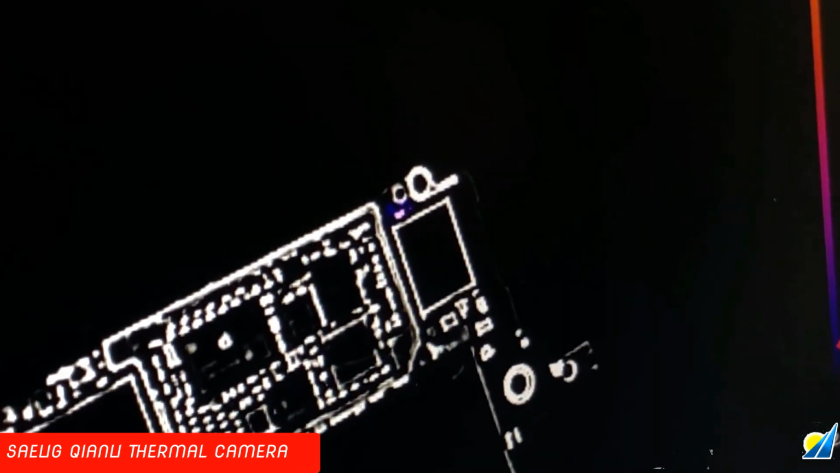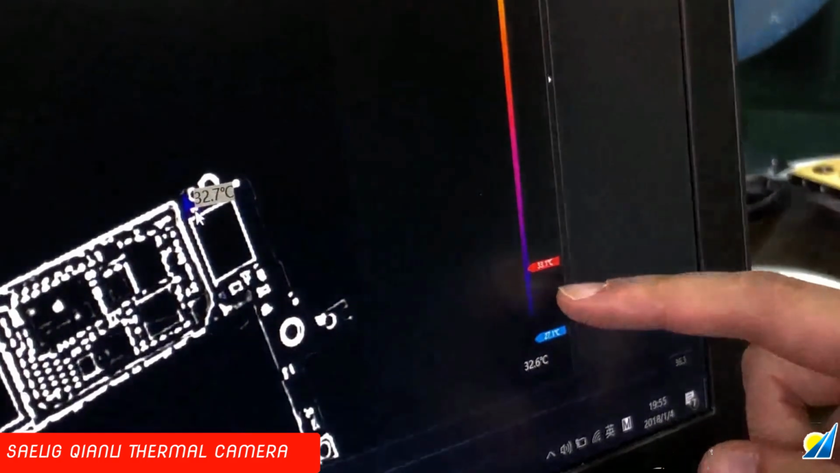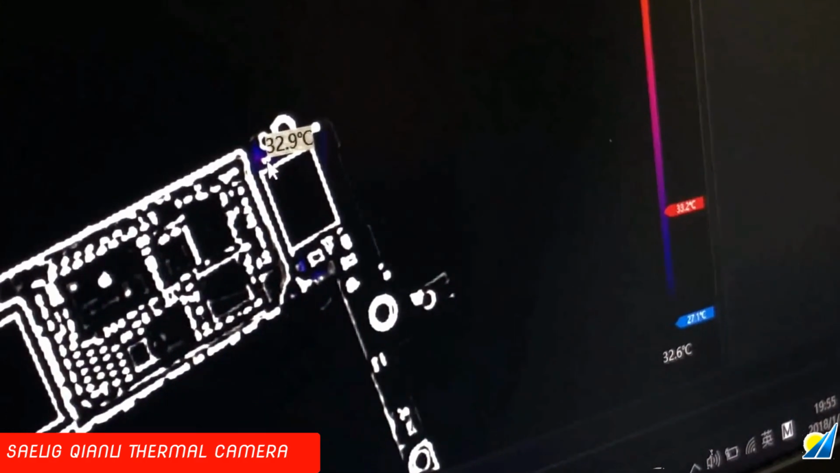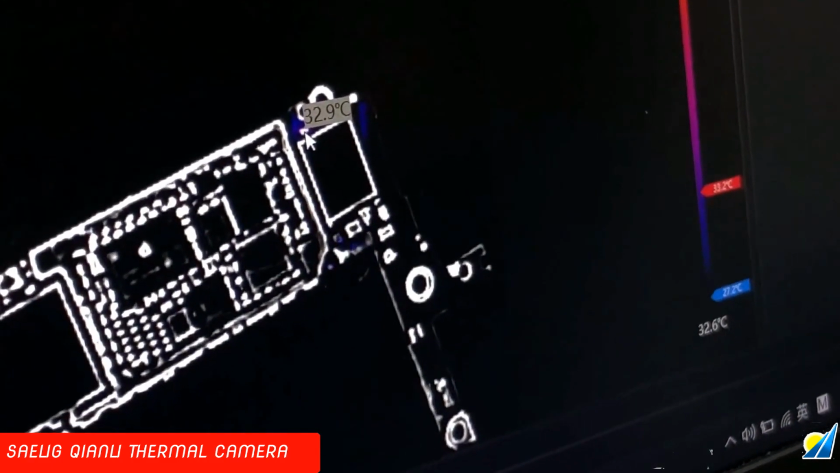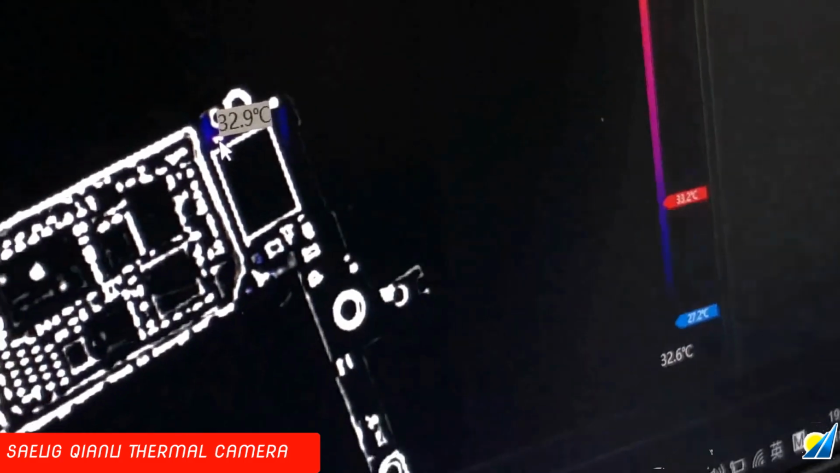So let's make the range smaller. Okay, here. Now we have already found this hottest point. Here is 33 degree, and this is 33 degrees. So this is the hottest point. So now we have already found out the problematic point, and that's why we call it fast troubleshoot thermal camera, because just with simple one click you find out the hottest point.